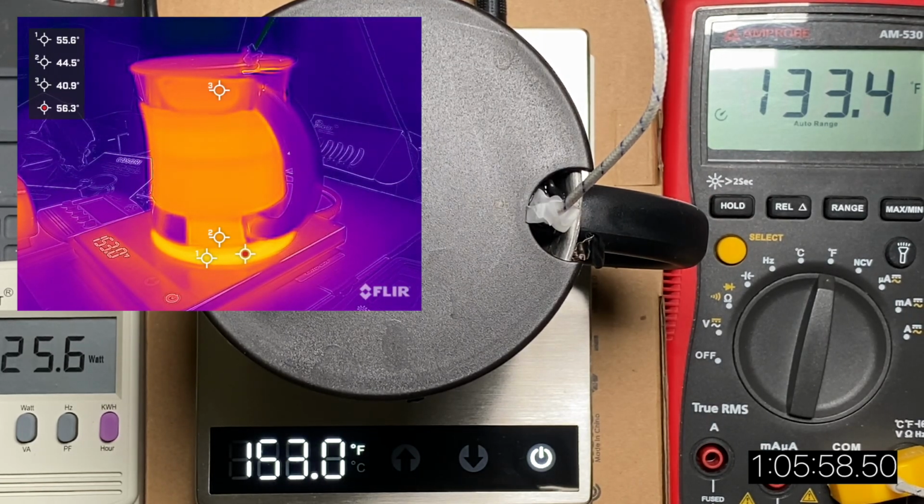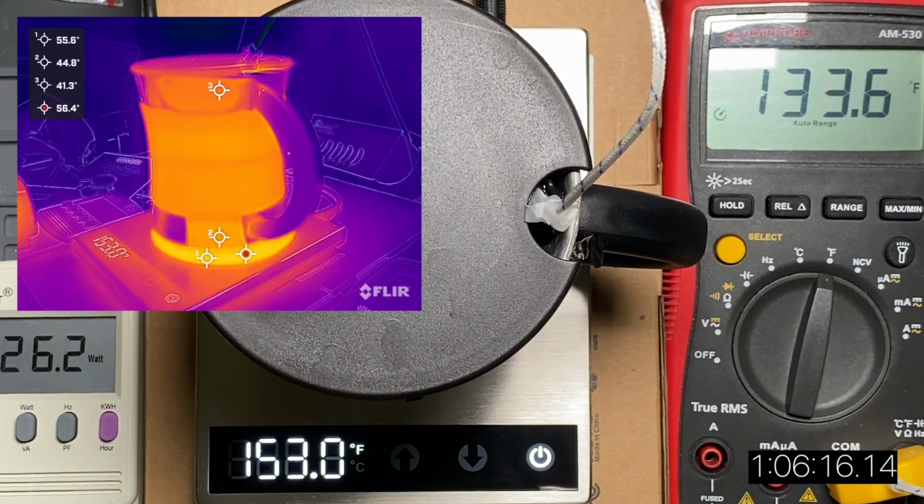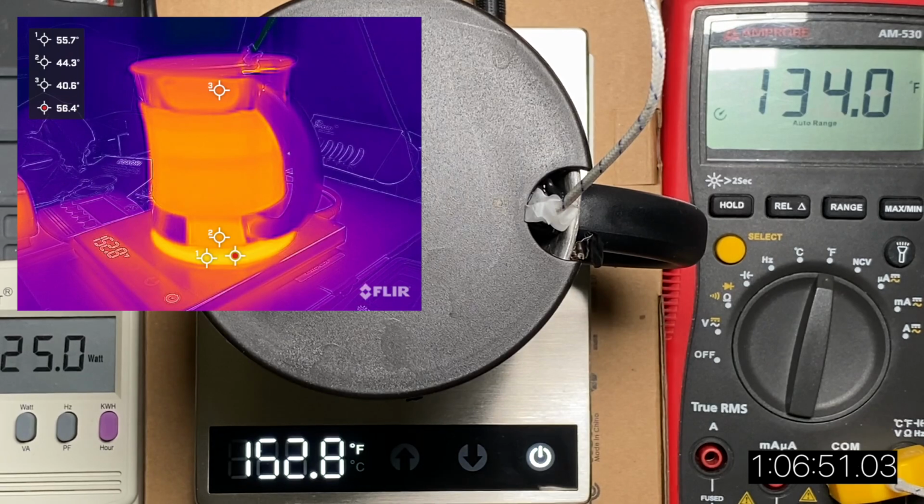But it just means that if you were to repeat this experiment by just using the product, it probably would heat up the water from room temperature faster than what's being depicted here. So this is like the slowest it would probably be, given all the conditions being similar.